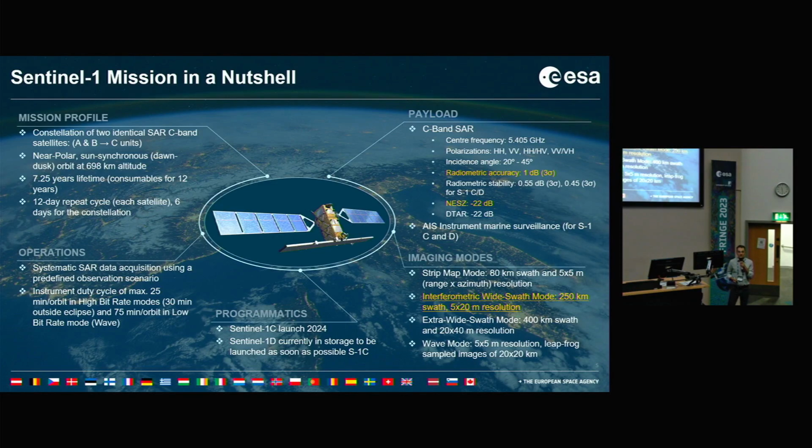The instrument duty cycle is quite large: 25 minutes. Initially, at the beginning of the mission, it was 25 minutes over a sliding window of 100 minutes. And this constraint, we'll see that later, has been relaxed to 30 minutes outside the eclipse. And we can operate in wave mode for all the rest of the orbit.